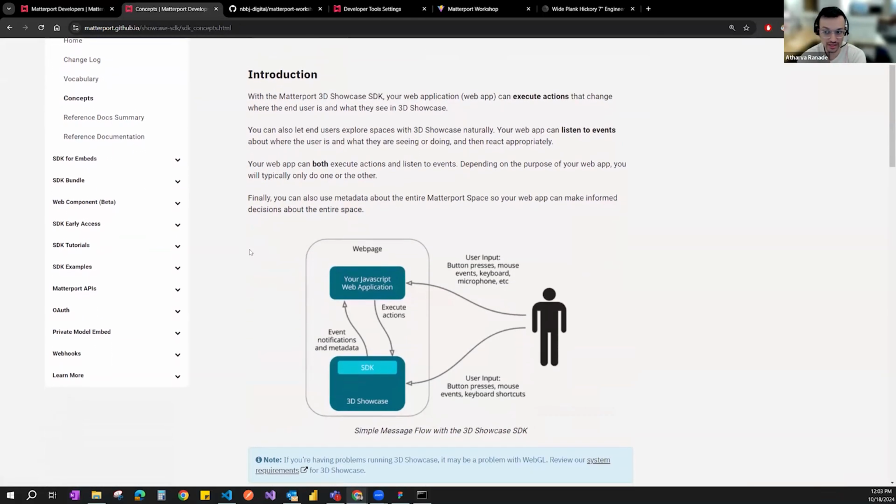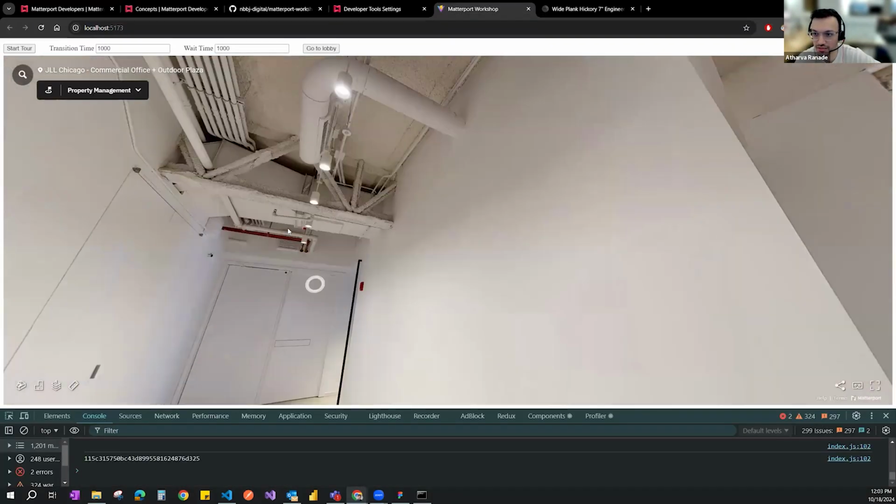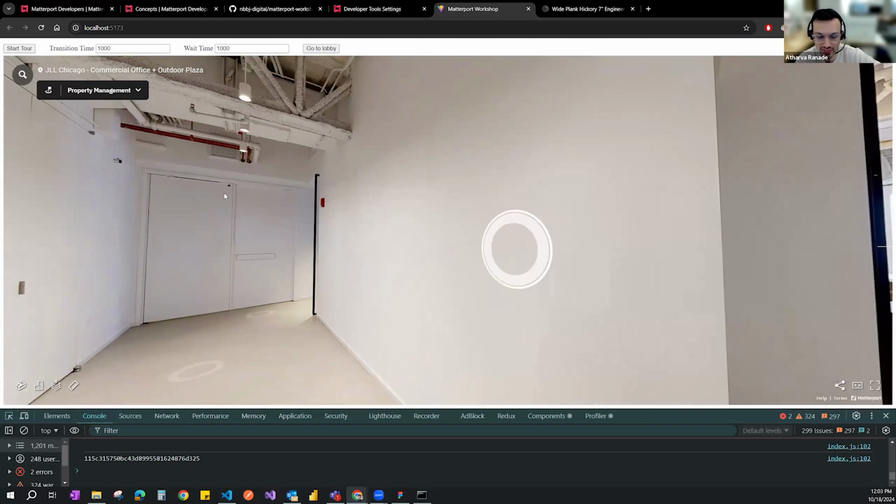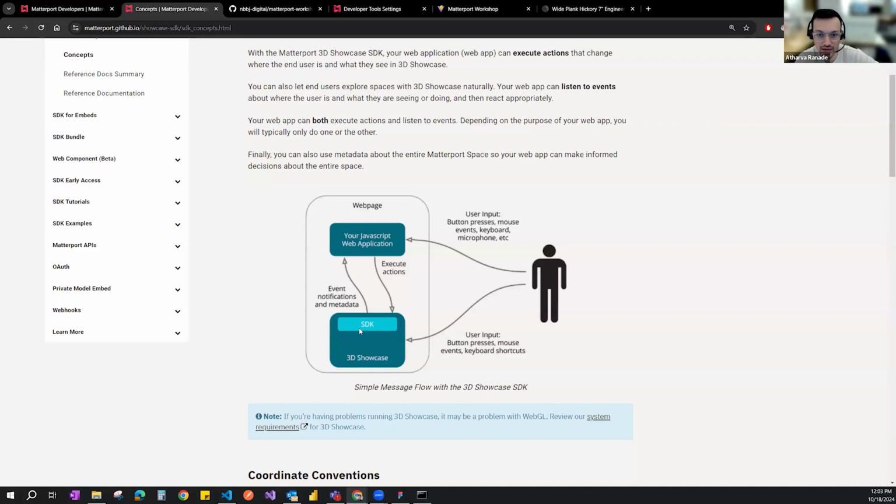Conceptually speaking, on how the SDK works, we have an instance of the SDK which has the 3D showcase, and this environment that we're in is the 3D showcase, which is the actual scan itself. The 3D showcase uses the Matterport SDK to run, and we have our own JavaScript web application sitting alongside it. It's about getting data from the SDK to your web page, to your application, and then executing actions back to the SDK.